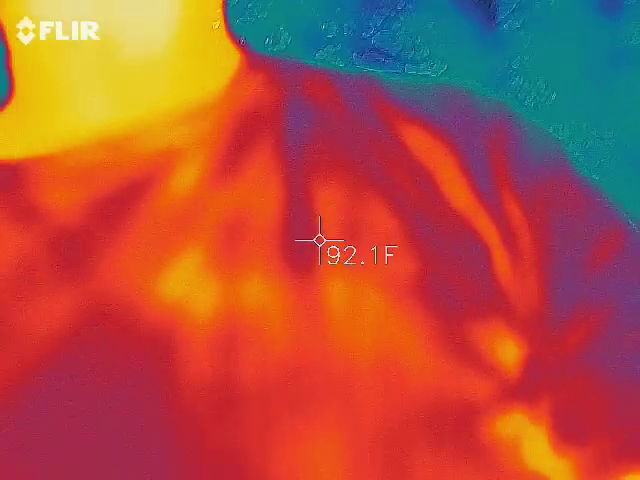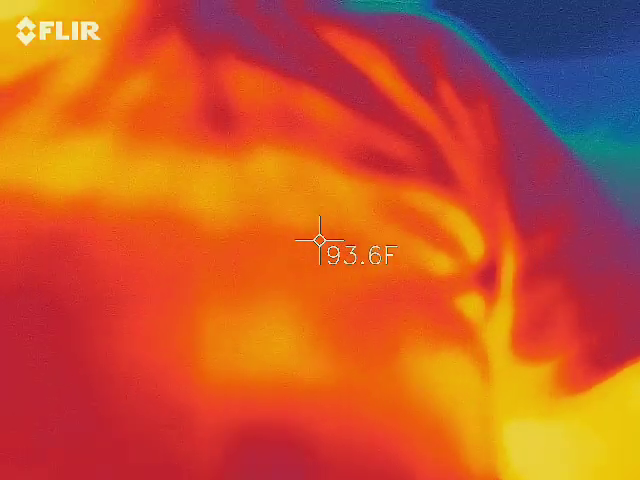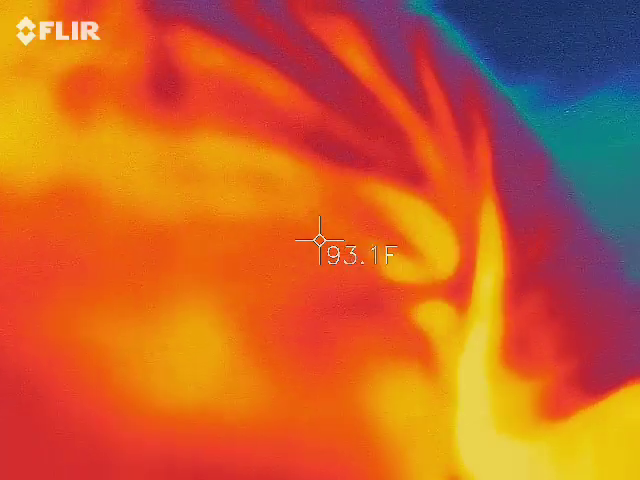So really what we're looking for are those blue or black spots to move on their own. There's obviously going to be blue areas. But if they start moving on their own intelligently, we obviously have something.